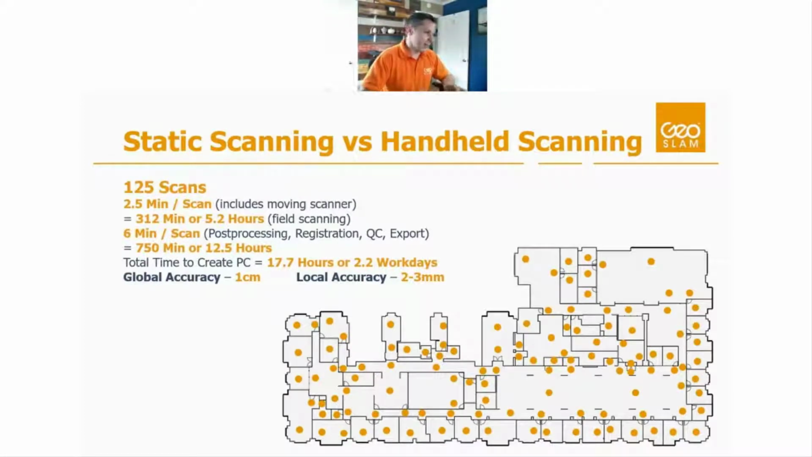And then in post, to get all that data QC'd, registered, exported out, all that kind of stuff, we're looking at a few minutes again per scan. That is quite a manual process as well. We didn't use some of the automated features that could speed this up a little bit, but not a lot. So still, to get that data out, basically put all together, export it out to universal file format so we can bring it into, say, Autodesk. We actually did model this one. That took about 12 hours. So total time to create the point cloud was about 2 workdays, a little over 2 workdays.